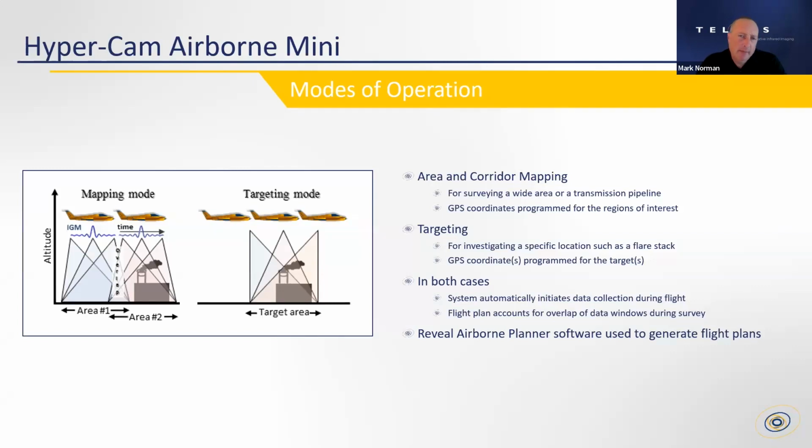What I'm going to be talking about today are experiments we did in the targeting mode, which is similar, but really means that we specify a single GPS coordinate, so a target of interest. And as we fly over that, the system is designed to collect data both forward, over, and back on that coordinate.